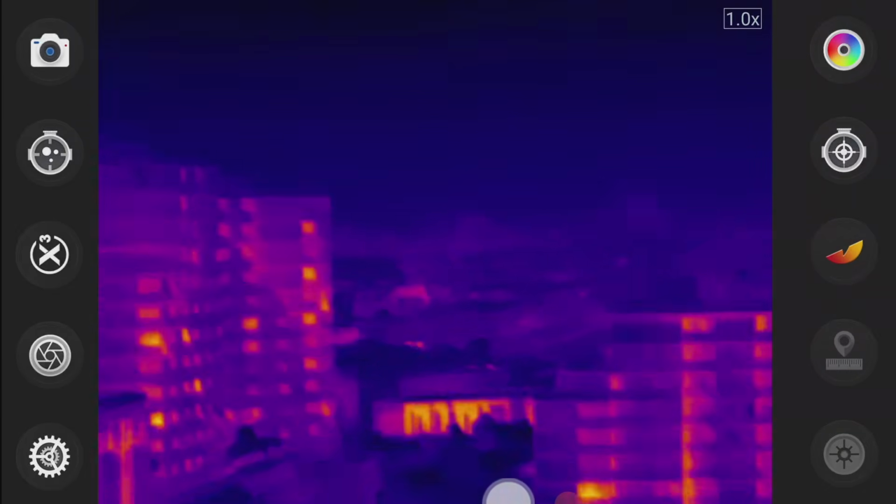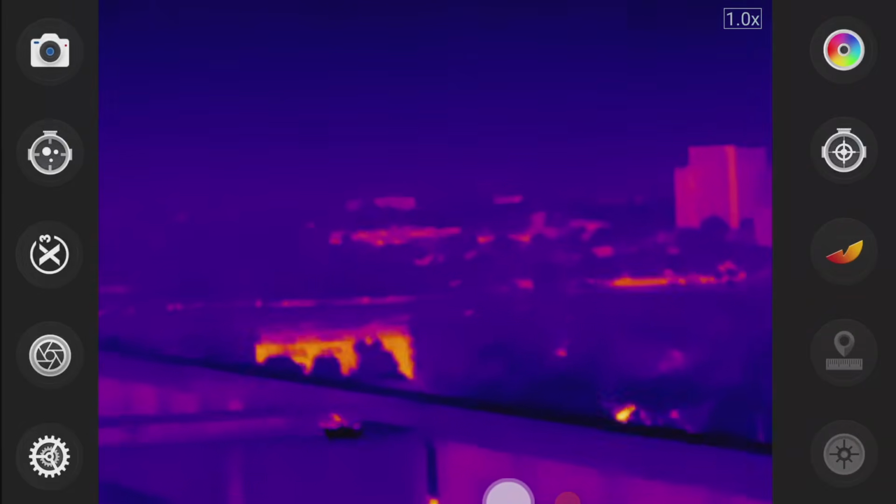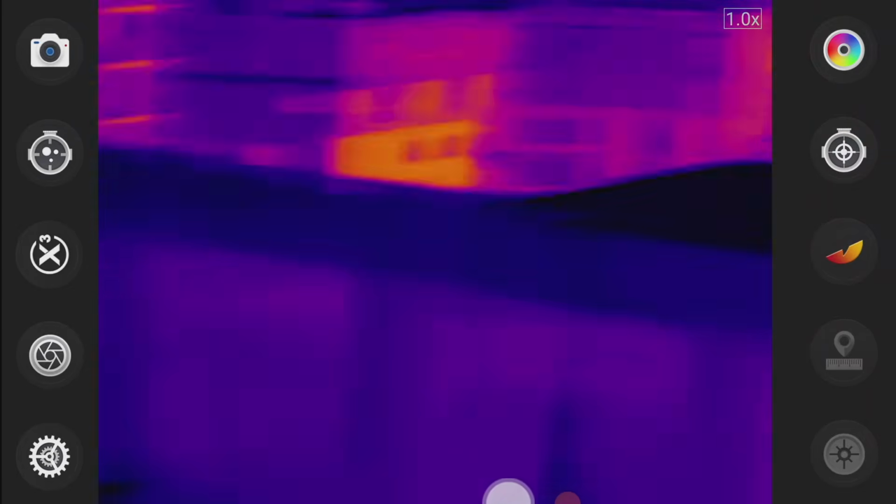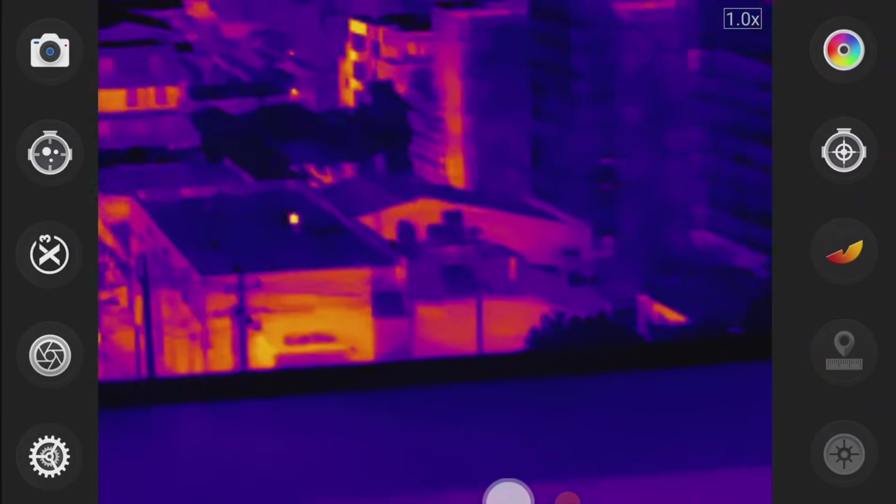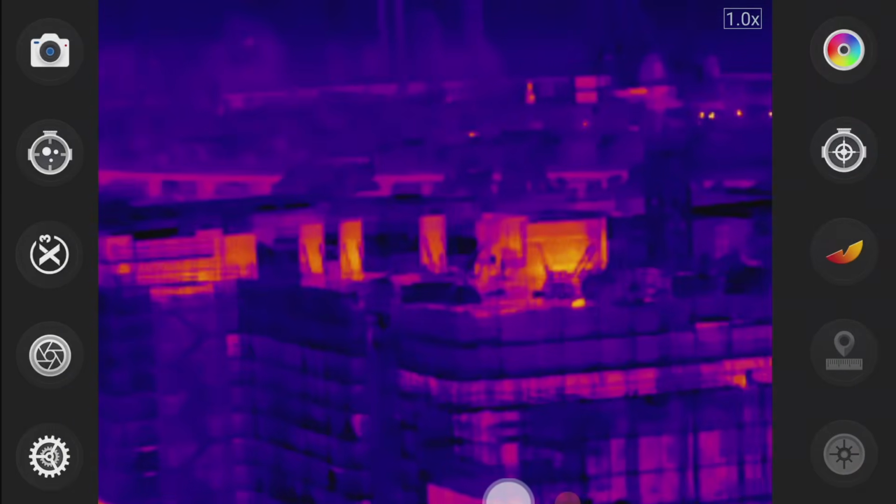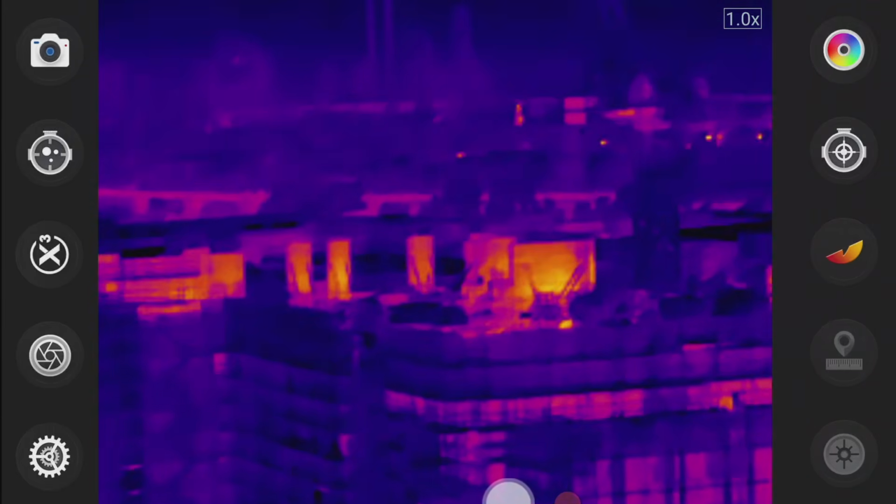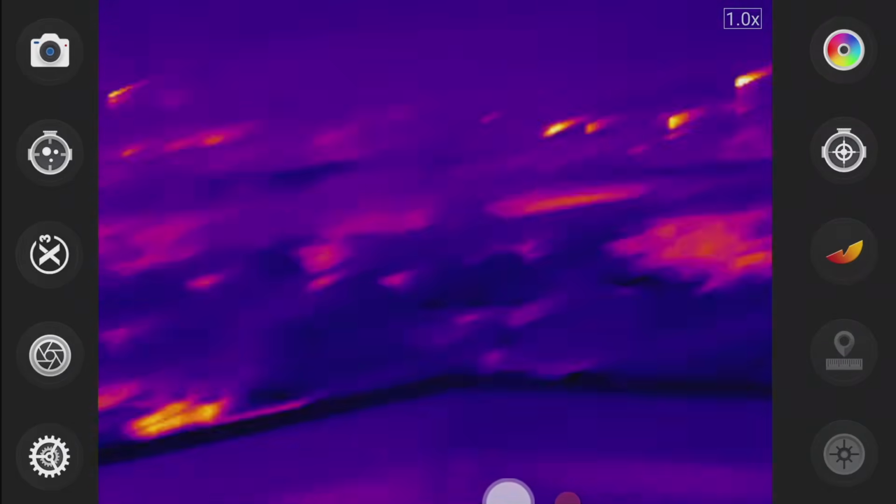it probably has the best zoom out of all my thermal cameras, and very high sensitivity, 20 millikelvin. You see on top of this building there are these kind of construction areas. This building is still under construction, so that's kind of hotter on top for some reason.